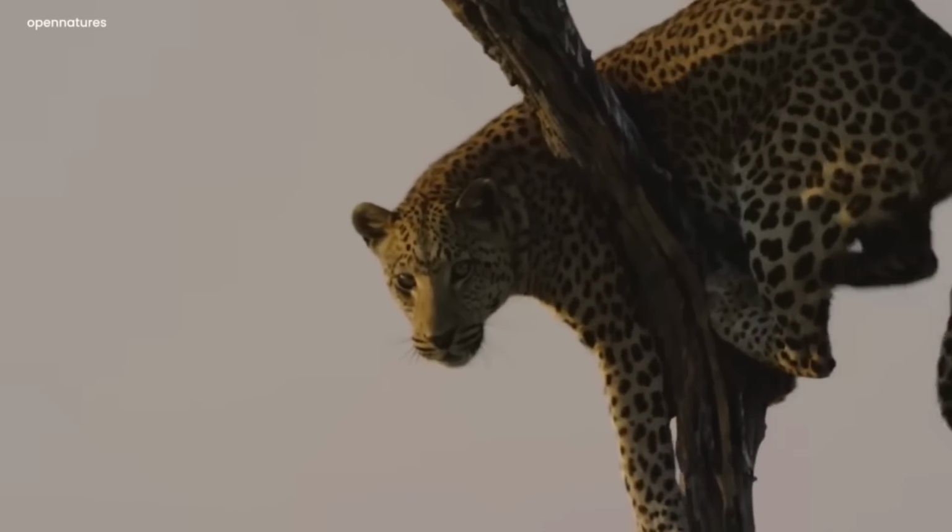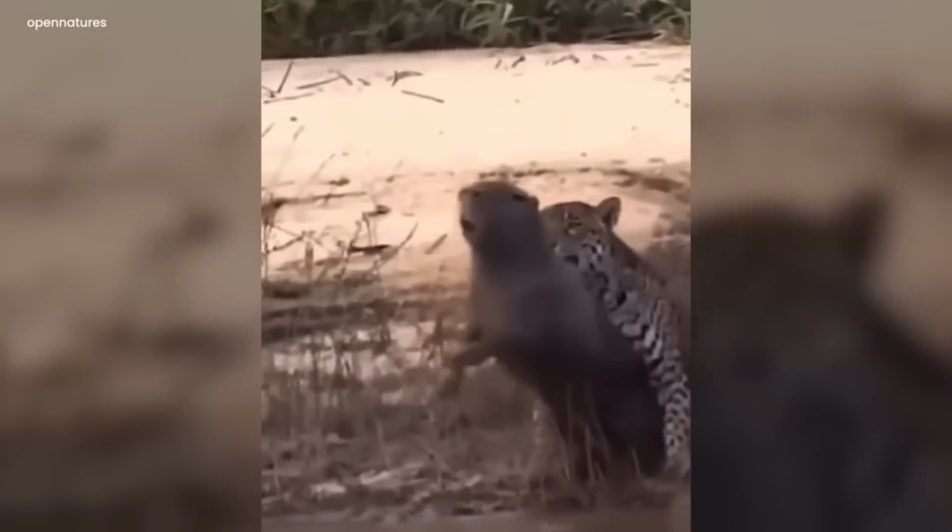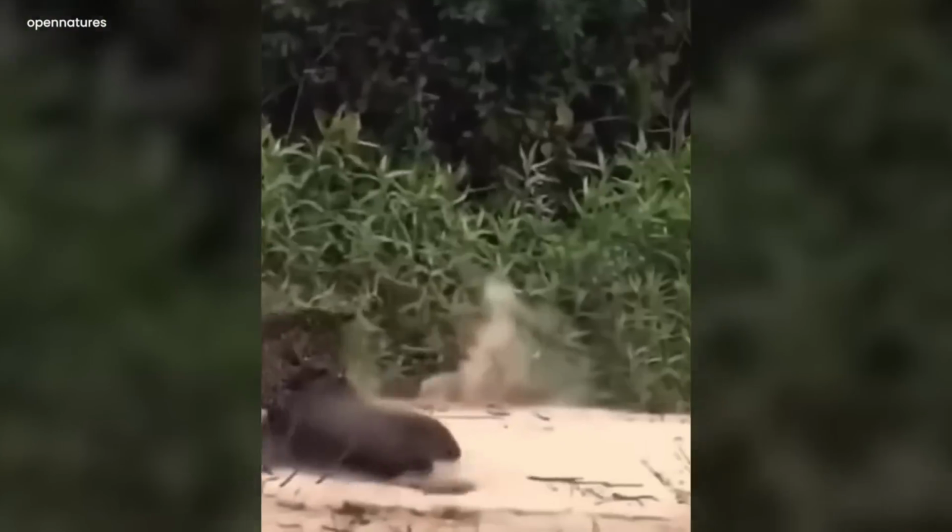Leopard's Feast. Let us dive into the daring encounters of wildlife where anything can be preyed upon within a period. In one similar instance, a leopard was seen attacking an animal close to its own size. The leopard made no mistake hunting down a giant animal.